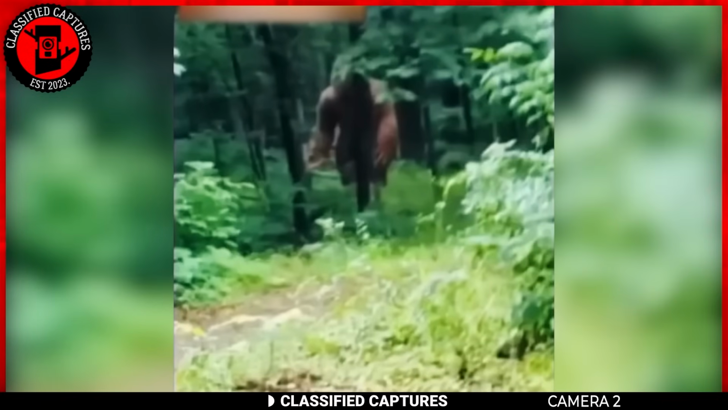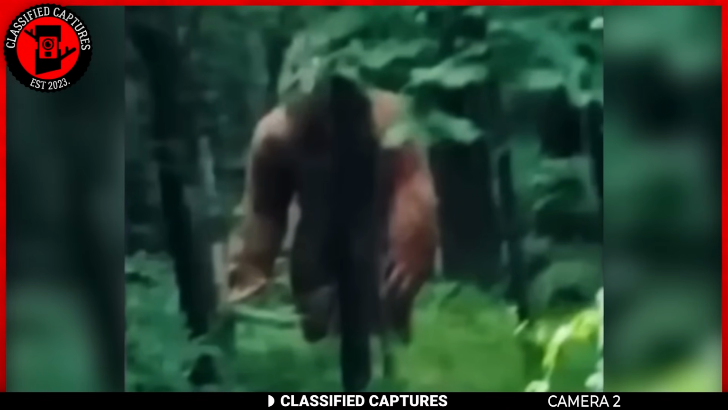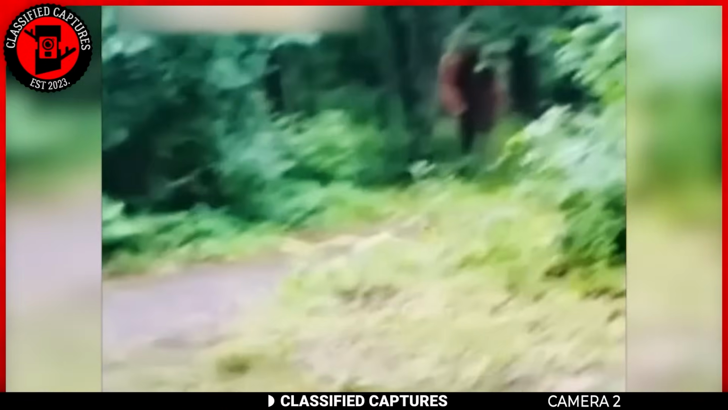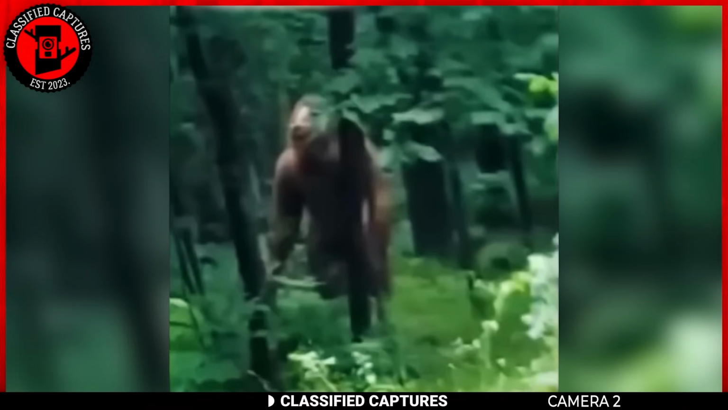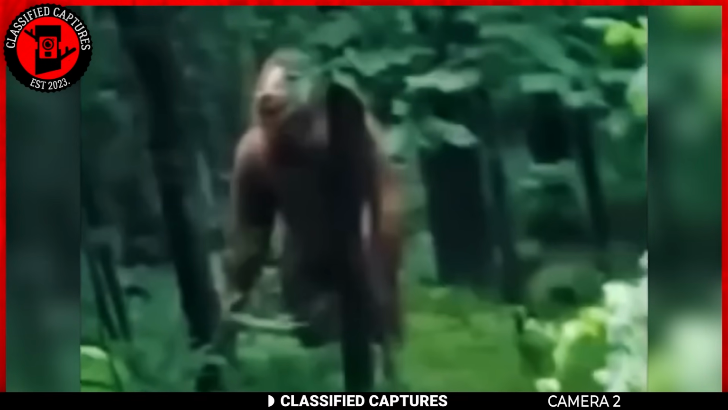Now, I know what you might be thinking. Could it just be a gorilla? Well, the plot thickens. See, the area where this fella was spotted isn't known to host gorillas or apes. And here's the kicker. This creature was standing on 2 upright legs, not the typical hind legs of a bear, so that pretty much rules out our usual suspects. All signs seem to point to the one and only explanation: Bigfoot. What do you think? Is this the real deal, or do we have another cryptid mystery on our hands?